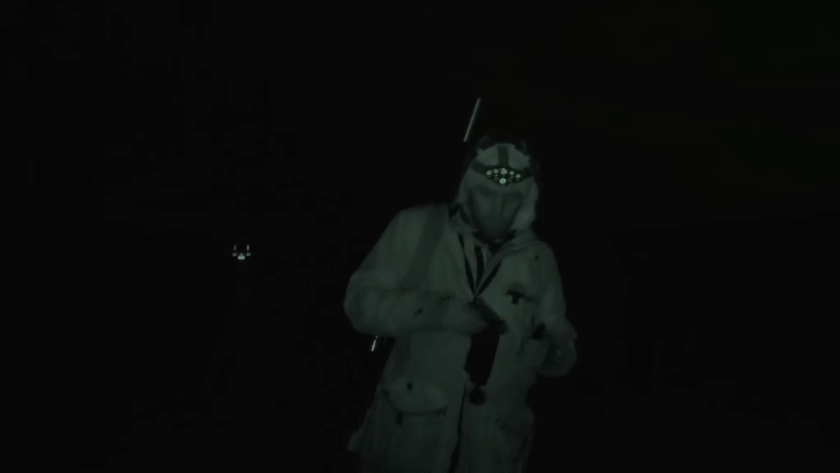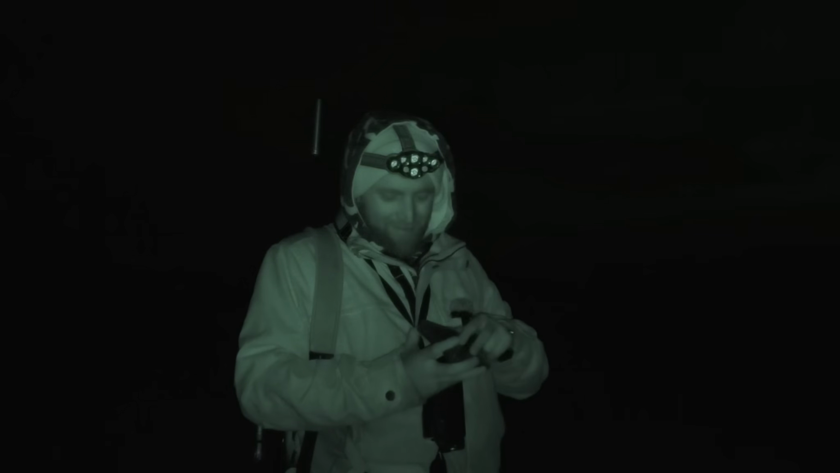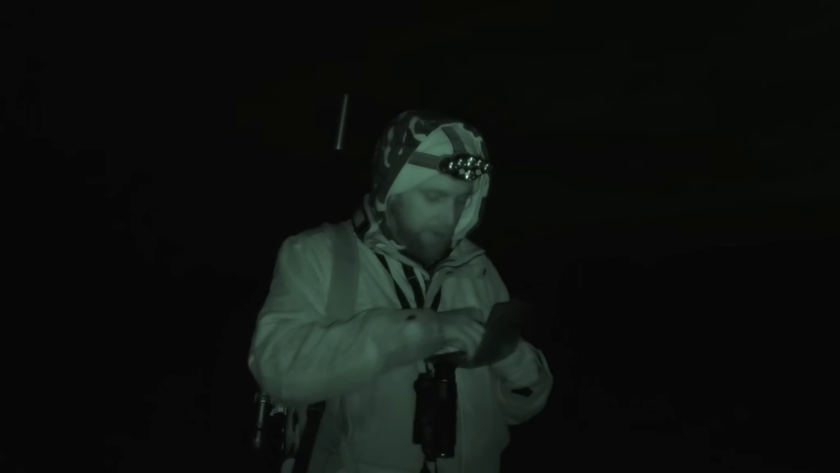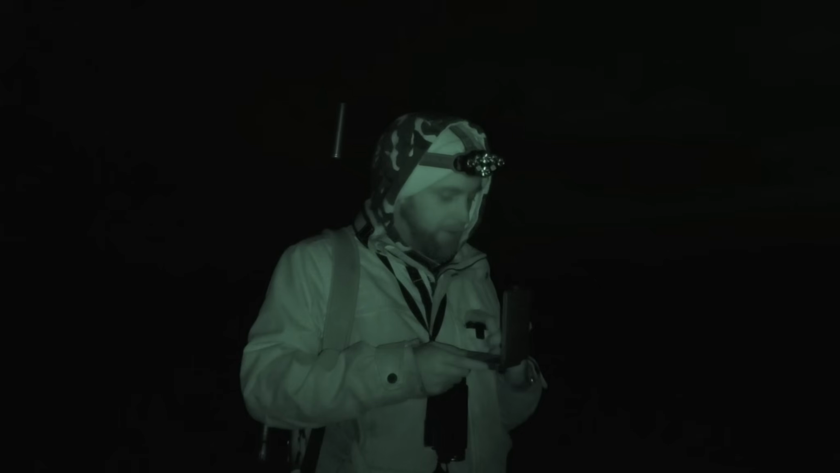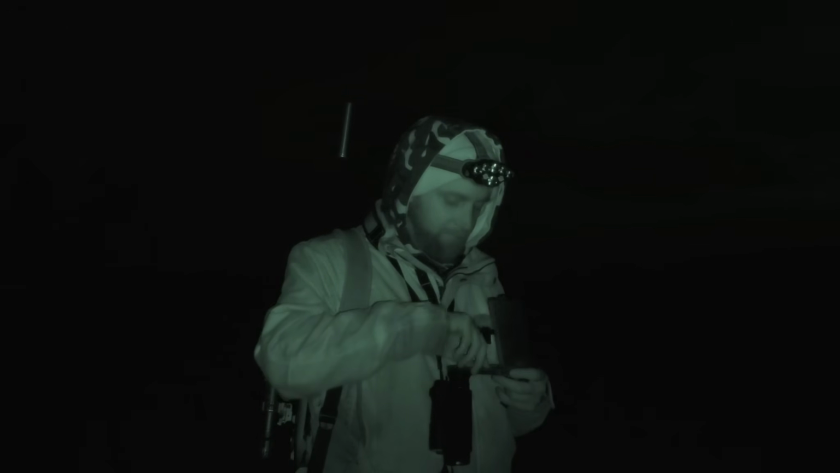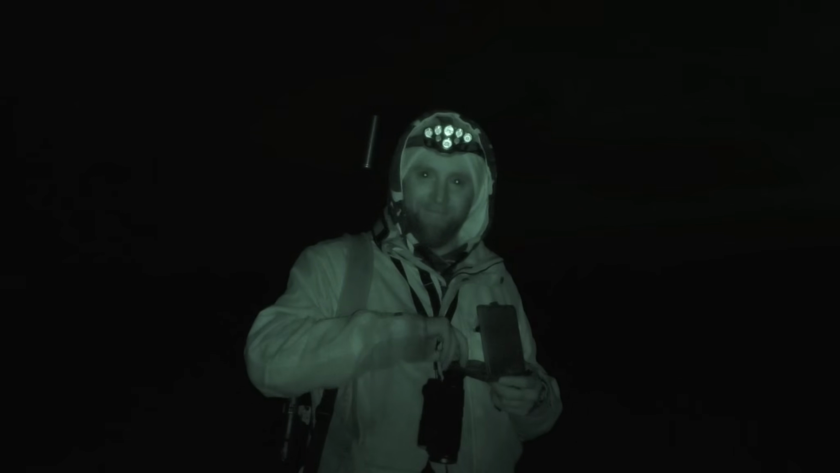Can't get them all. No, you can't, unfortunately. What happened there? Went over the top of its head. I was hoping it was going to stick its head up a bit further, but it is what it is, isn't it? Can't be perfect. Just shot over its head.